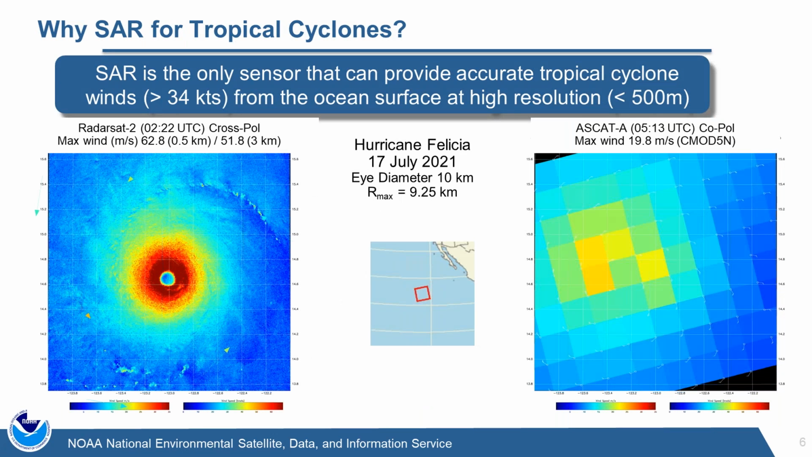So again, why SAR for tropical cyclones? Well, it's pretty simple, because we can observe the ocean surface at high resolutions. In this case, our products are typically less than 500 meters sampling spacing, and we can get accurate tropical cyclone winds for winds greater than 34 knots. And so this is just a very simple comparison.